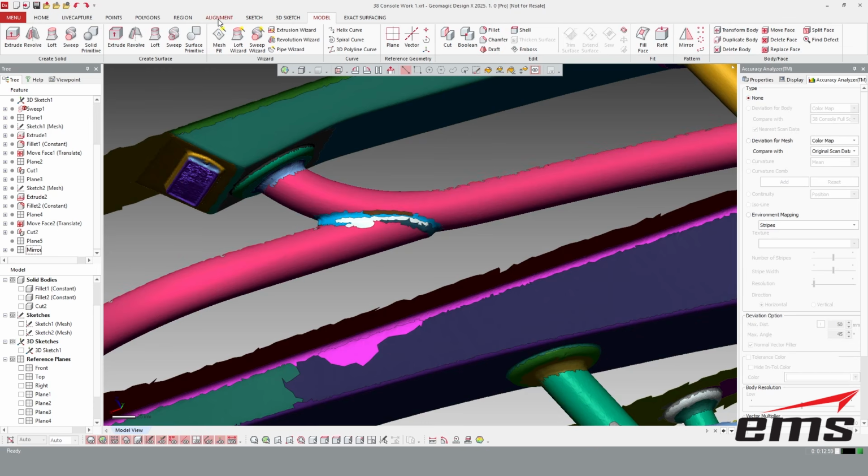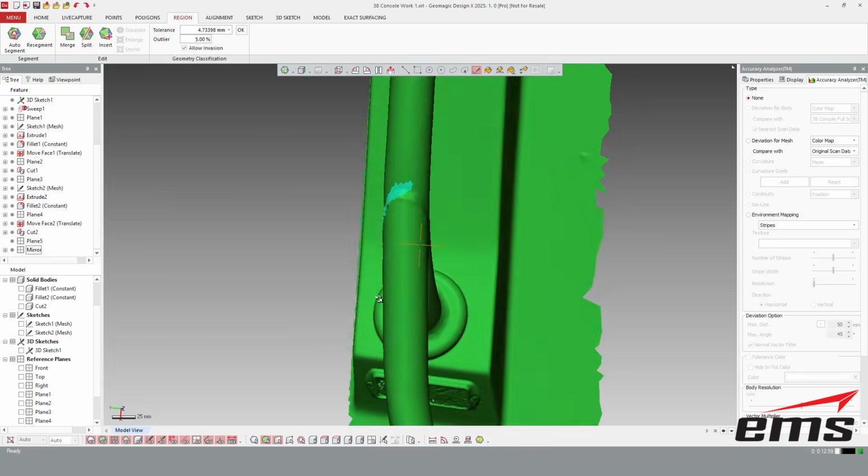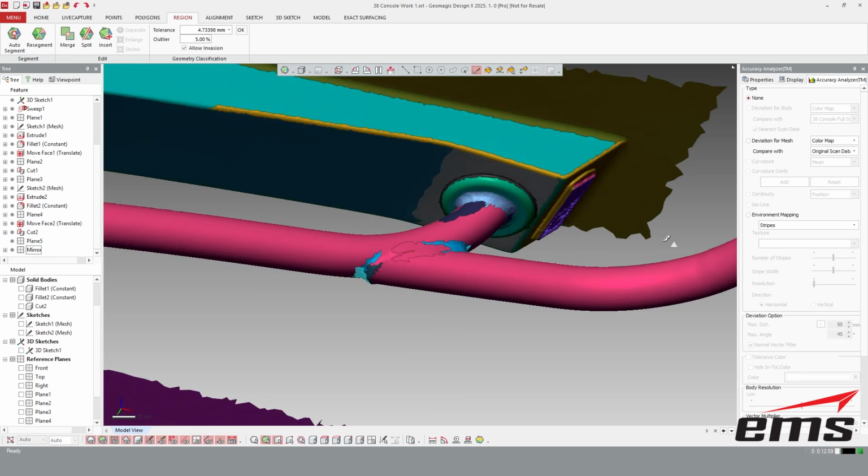So I go to my regions, and what I'm going to do is use this little paintbrush tool, and I'm just going to come in here and kind of paint these regions, okay? And we're basically going to end up splitting it, right? So we don't have to be super critical here. You can see where it's kind of joined.